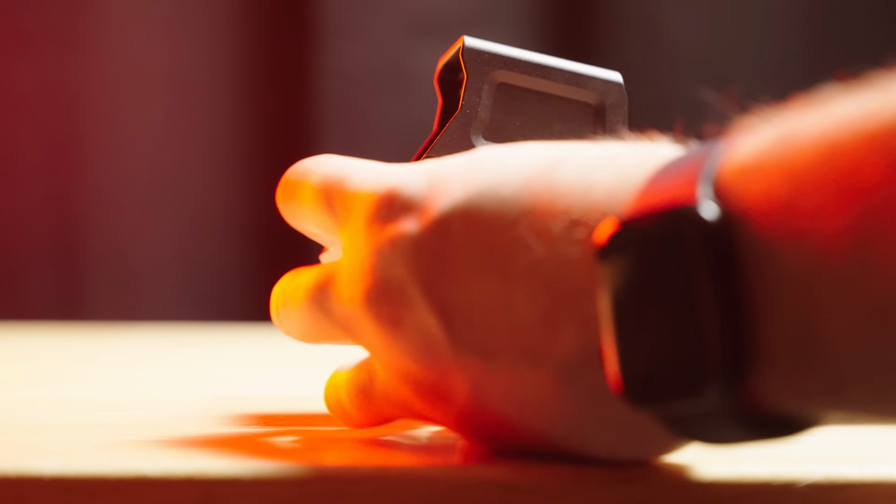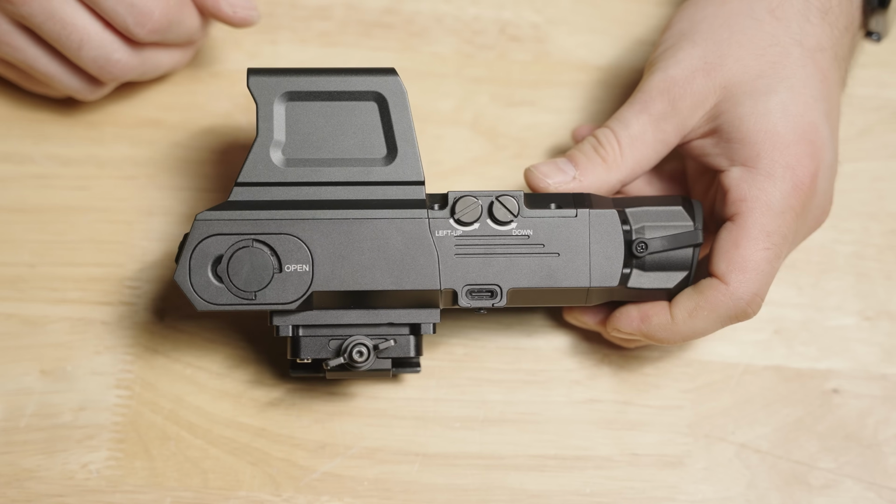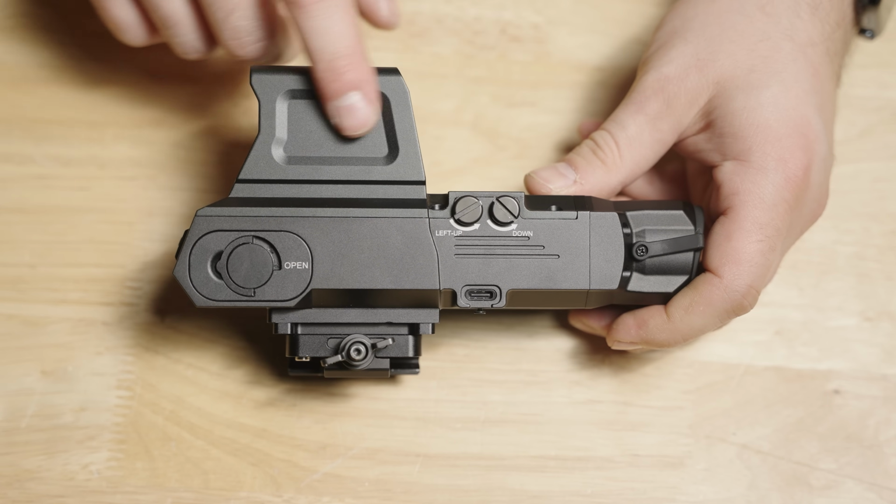And then you have your actual CR123 batteries here with a nice little latch mechanism. One thing I did notice in terms of battery life is that if you drain it to the extent that you can no longer power the thermal sensor or the thermal core, you can still use the red dot.